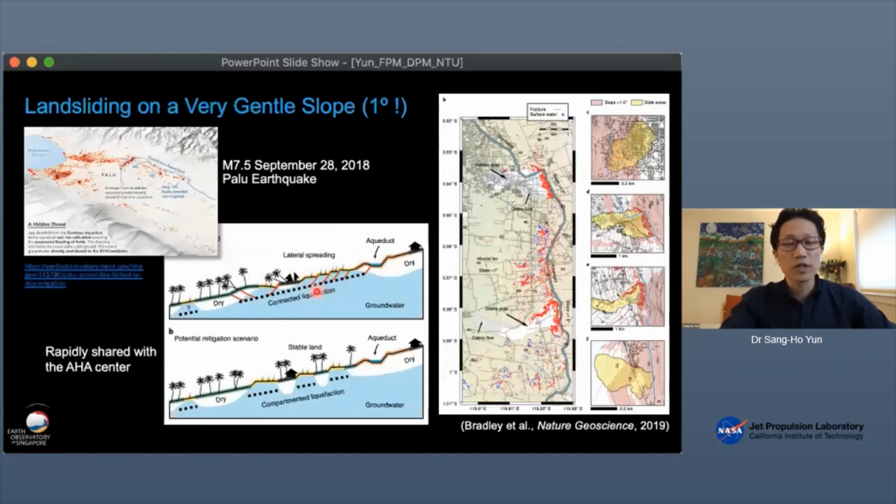What was puzzling was that the slope was only like 1 degree or so on this alluvial fan. But because of this wet rice field cultivation, effectively you raise the water table to the ground surface. So this creates the liquefaction hazard already in that area, and that hazard turned into a disaster triggered by the Palu earthquake.